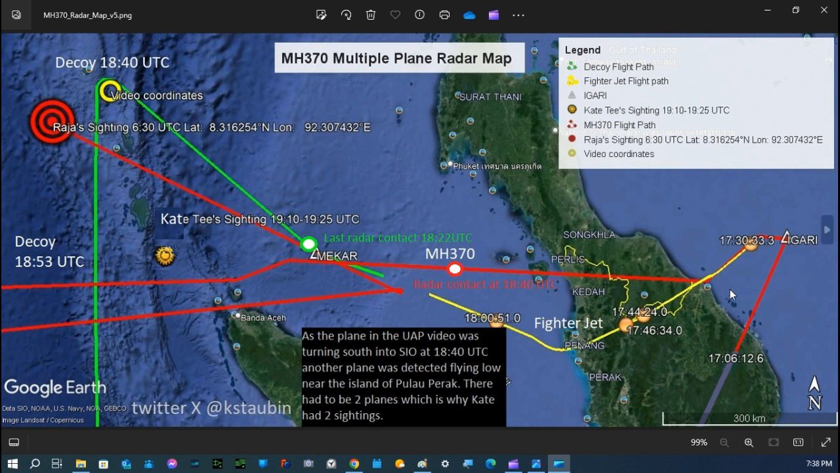So this plane, I believe, MH370, is right here, but I believe the fighter jet that was coming across the Malaysian peninsula was at this location at the same time. So at this time, MH370 is in this area, but the fighter jet is over here on radar. This is why we have two airplanes involved here. And then this fighter jet descends off radar as MH370 is crossing the Malaysian peninsula.